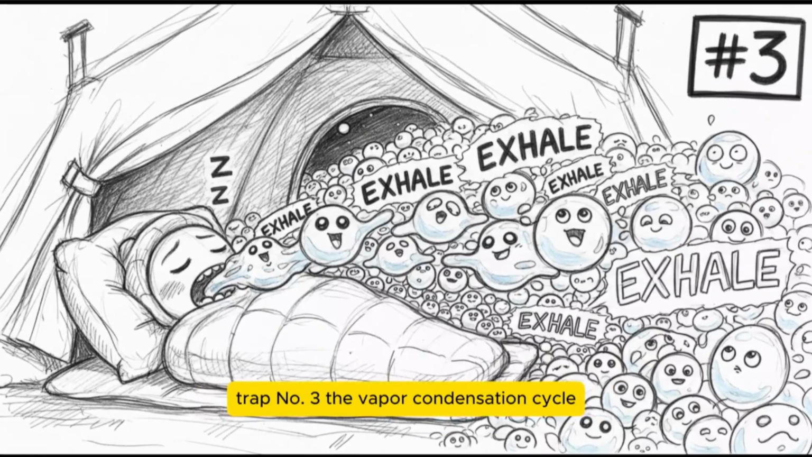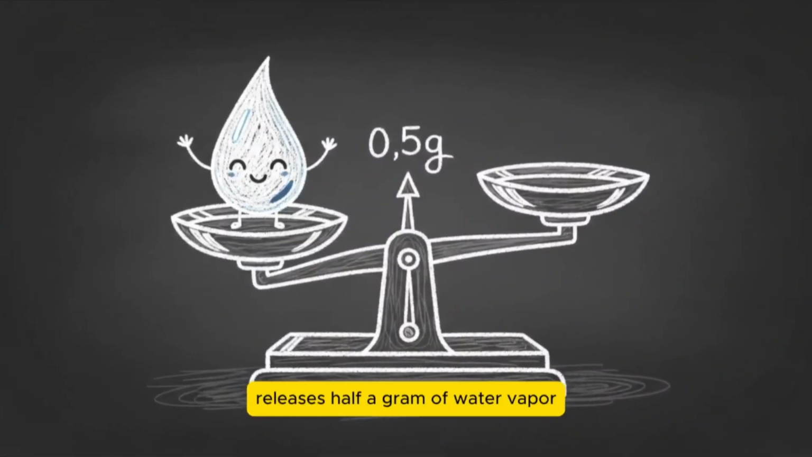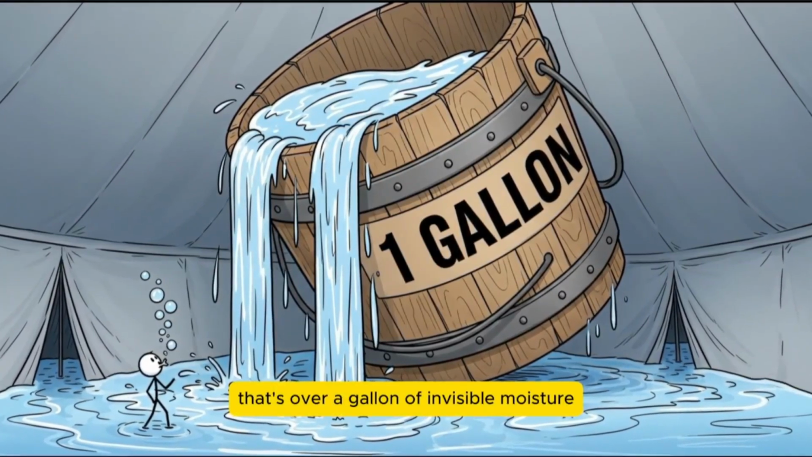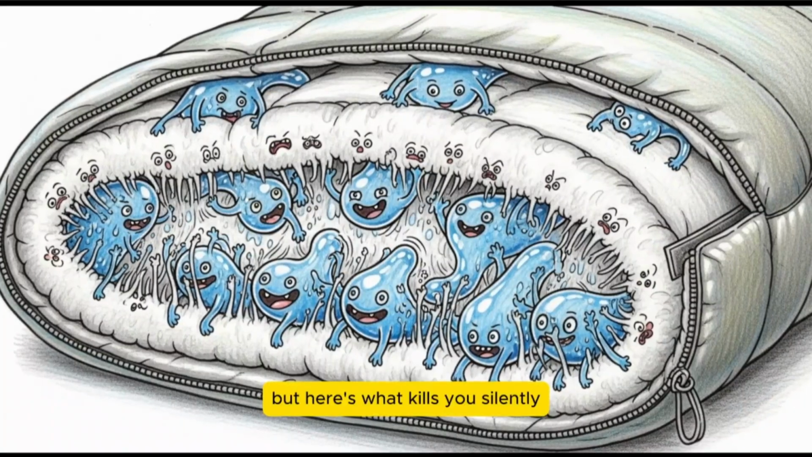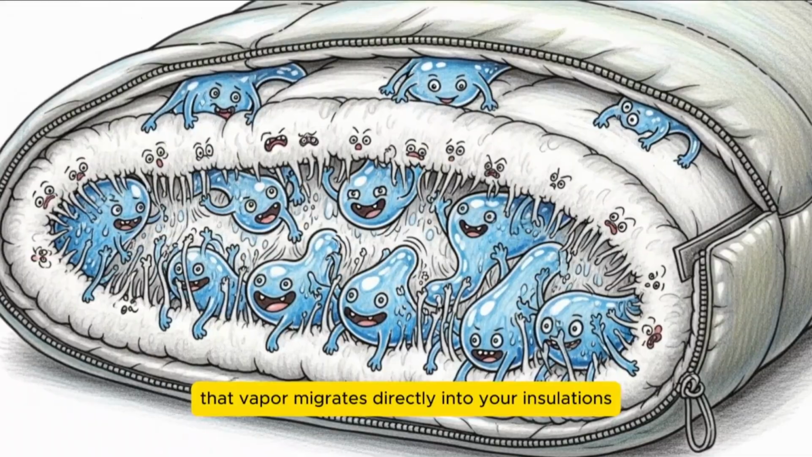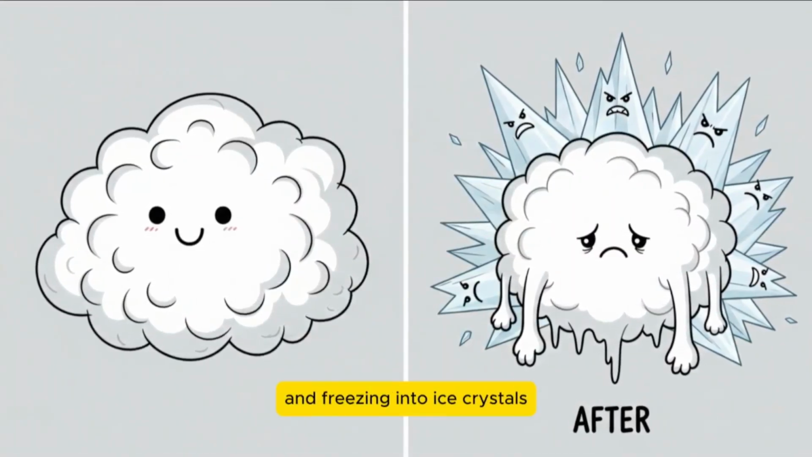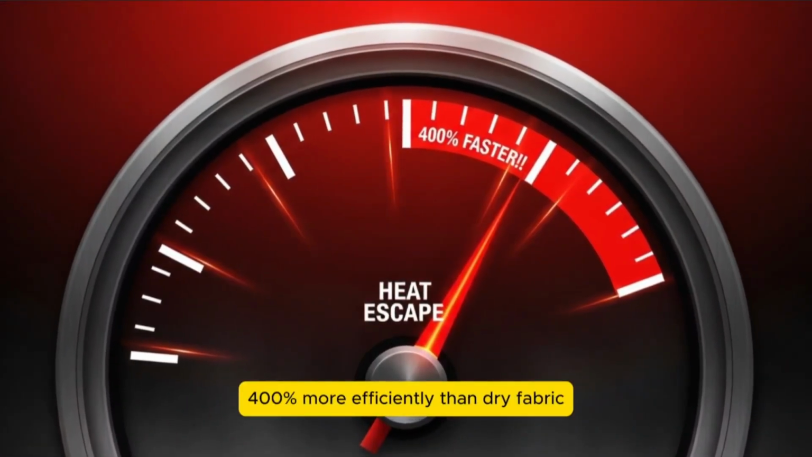Trap number 3, the vapor condensation cycle. Every exhale inside your shelter releases half a gram of water vapor. Over 8 hours, that's over a gallon of invisible moisture flooding your microclimate. But here's what kills you silently. That vapor migrates directly into your insulation's fibers, collapsing down clusters, saturating synthetic fills, and freezing into ice crystals that conduct heat 400% more efficiently than dry fabric.